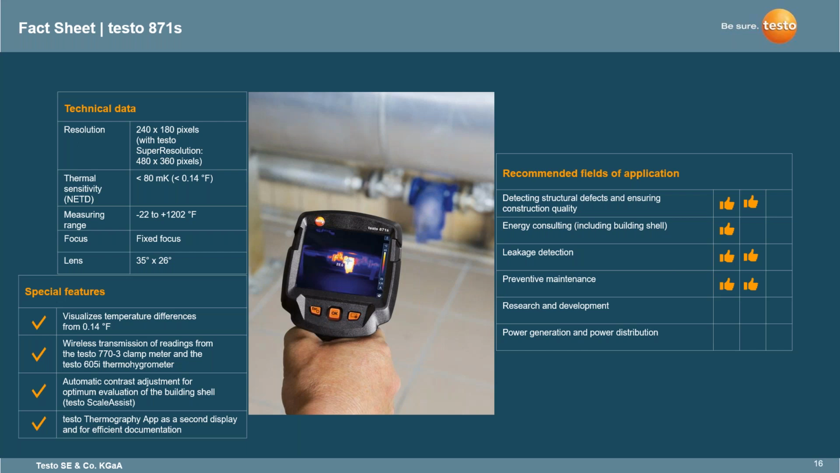A common thing within thermal that I have seen is people asking, well, does this detect mold? No, it does not detect mold, but it will give you a risk analysis stating the area has a high potential for mold based on the different criteria you're looking at.